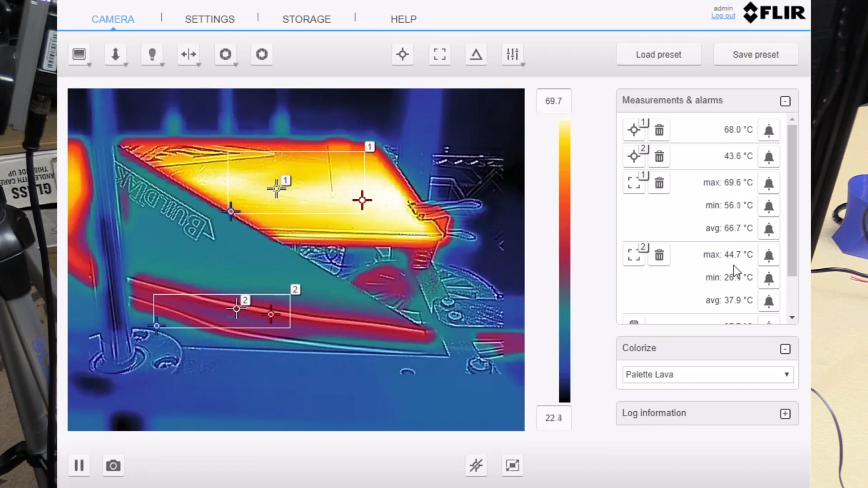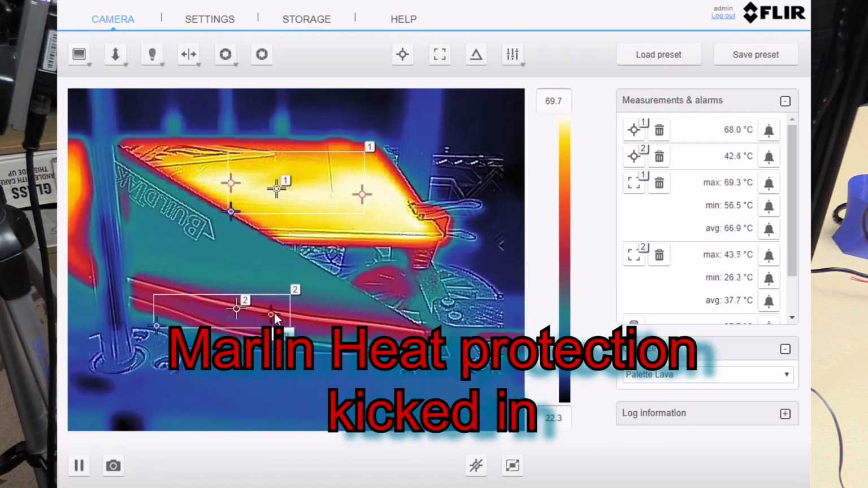We're up to about 45 degrees on this wire, and that is on the outside of the wire. So you've got ambient cooling it down and things like that. The actual wire itself is probably going to be a few degrees hotter. It's cooling down rapidly now, but we got up to quite a high temperature.